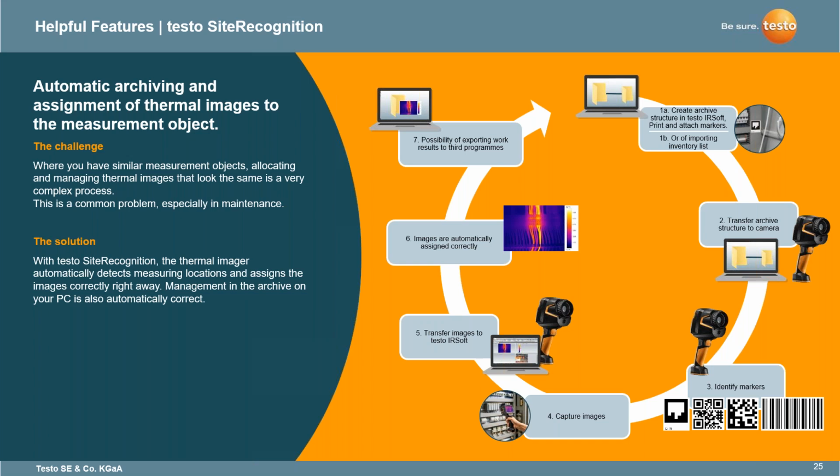If it's too small or too complex, I've always recommended to some users who can't necessarily fix these markers, since they could blur out over time, that you can actually create a book and make sure you use the camera to scan that.